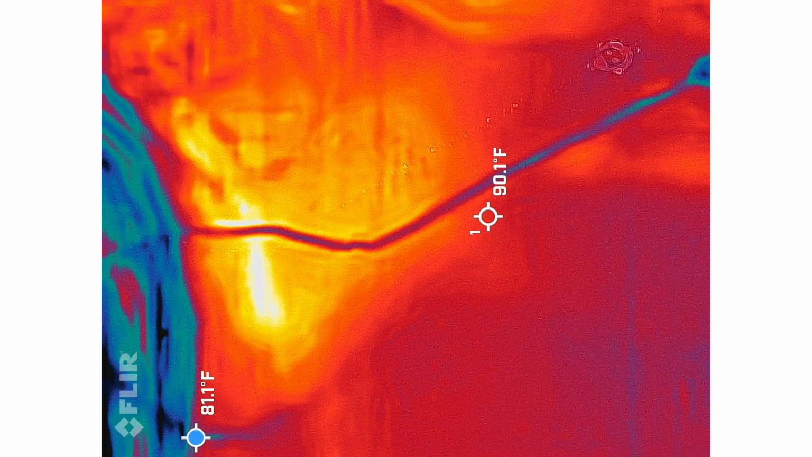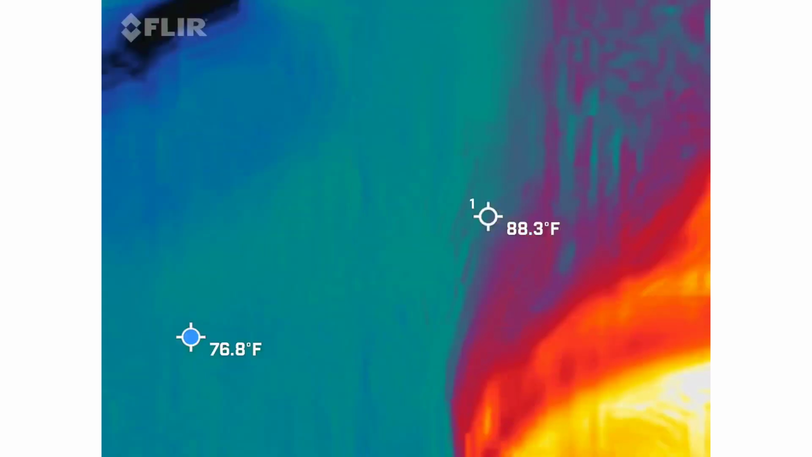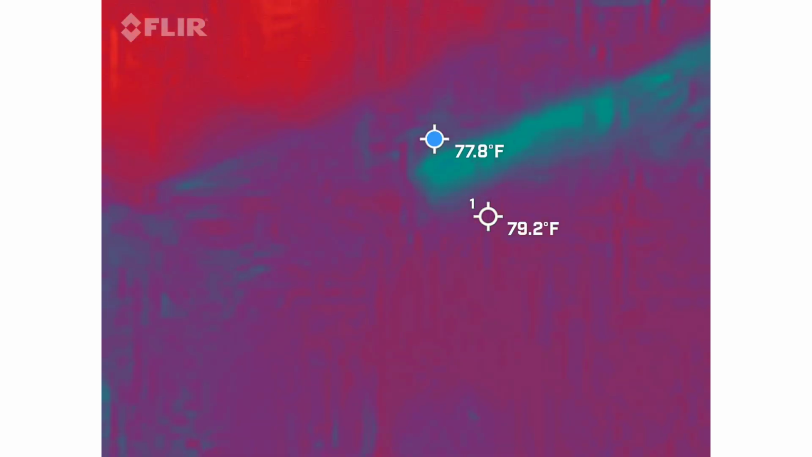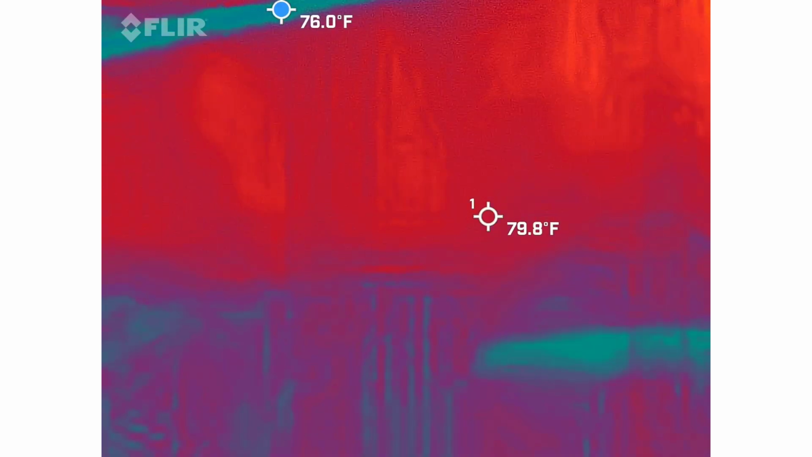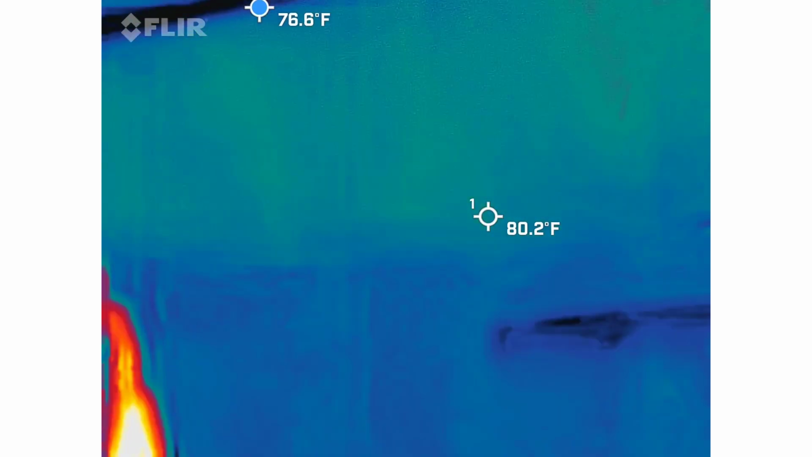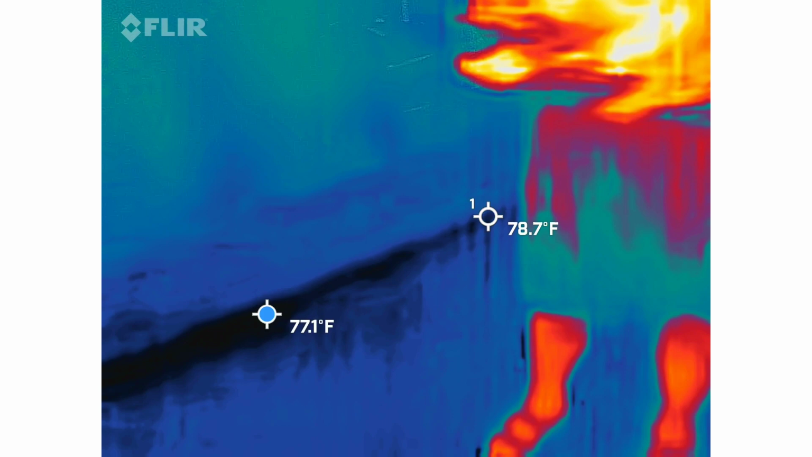So FIO. There's no word FIO. There's a 3.4. That was weird. Why did it go 3.4 when you took it? I don't know. May have been too close to the phone. Oh, no, because the phone's not.